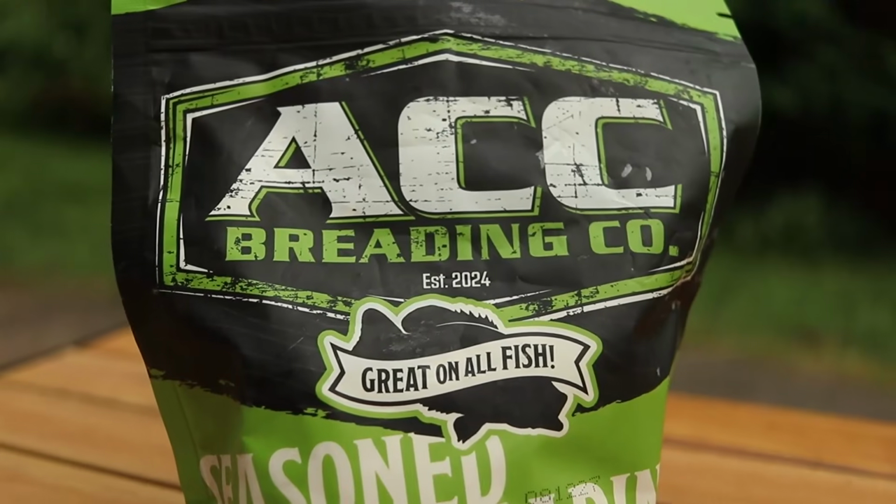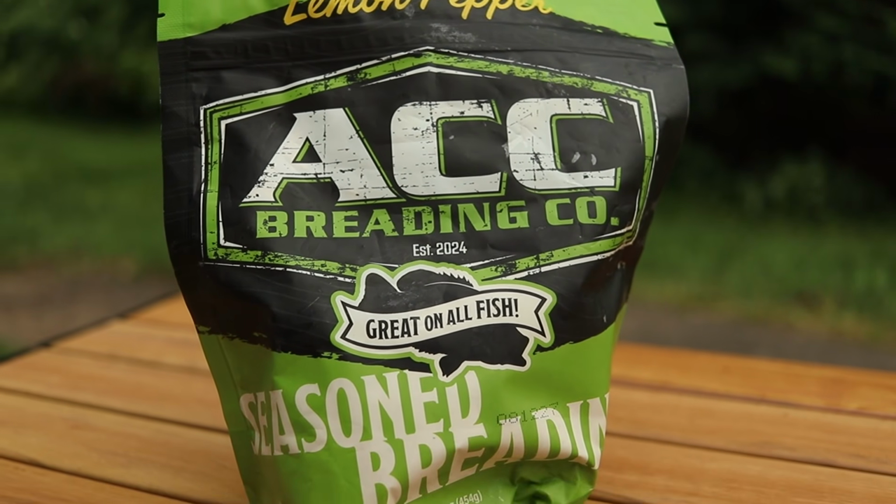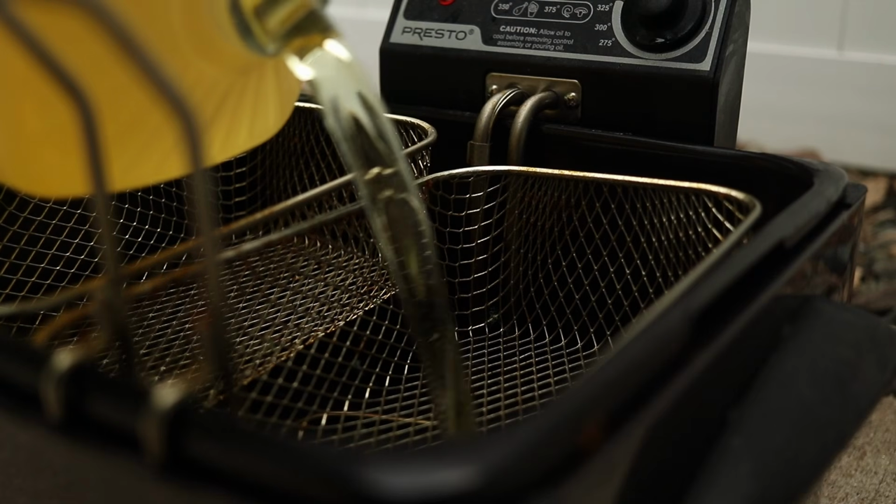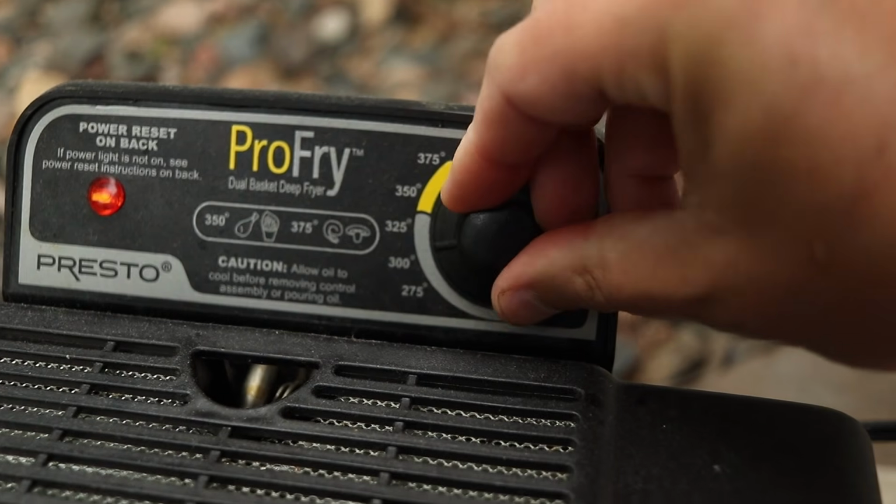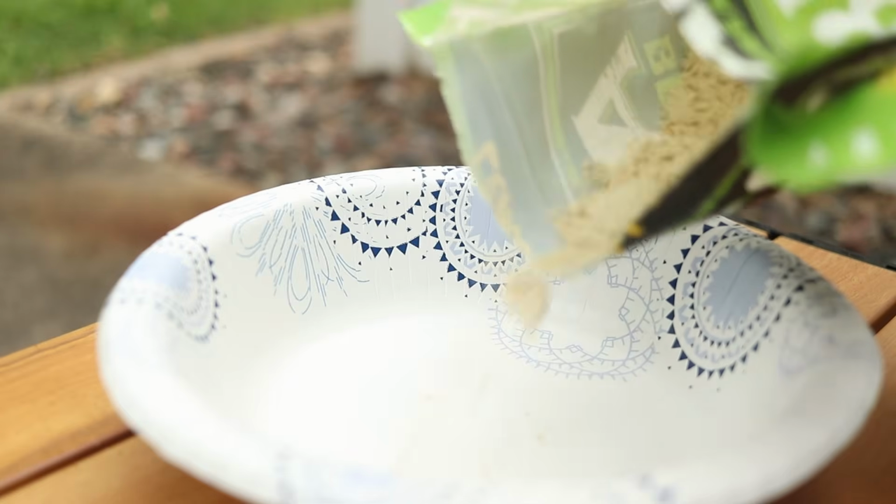So now I got my fish in the live well. Time to head home and try some of that ACC Crappie Stix breading, lemon pepper. First, going to dump that oil into the fryer here. Takes about a gallon. Turn that temp all the way up to 350 or a little bit warmer if you want to get these fish done quicker.